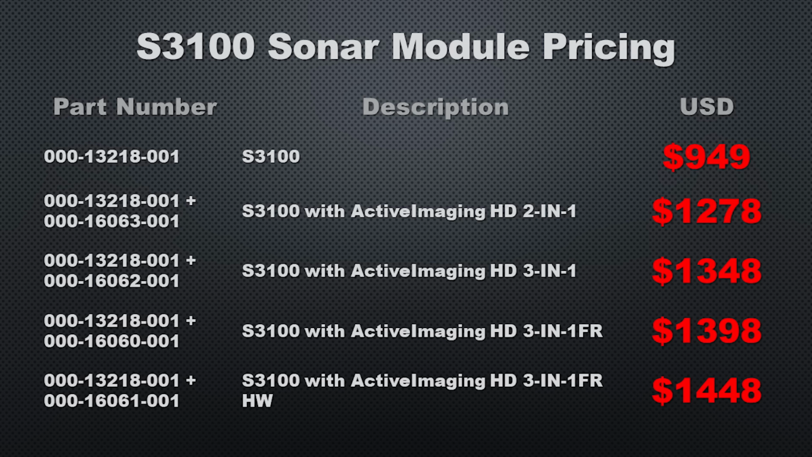One of the new features we're going to get with the S3100 is SideScan FishReveal, which we'll talk about shortly. So if we pair the module up with a transducer capable of that, we're looking at $1,400. And if we go with the high-wide version of that transducer, we're looking at $1,450. So as you can see, depending on your needs, you're looking at anywhere between $950 and $1,450 with a transducer. So for most people, I think that's going to be quite an expense.